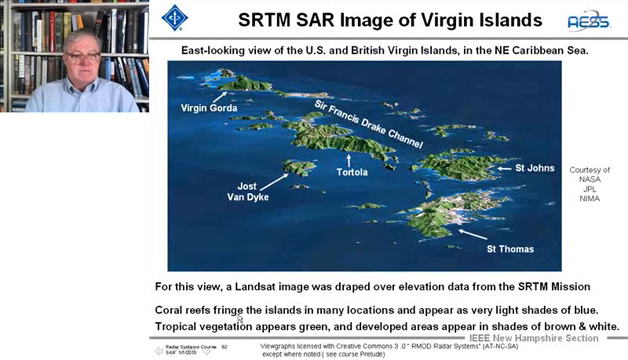And coral reef fringes of the islands, many locations appear as light shades of blue, and the tropical vegetation is green. And you know, they played the game because Landsat will tell you the type of vegetation so that you could see this beautiful 3D map.